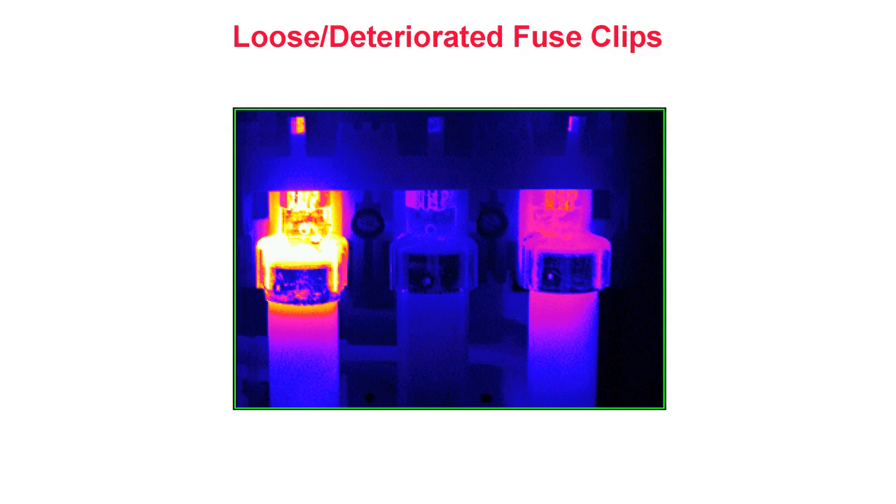Loose or deteriorated fuse clips. In this thermogram of a low voltage disconnect switch, we see excess localized heating caused by loose or deteriorated fuse clips on the left and right fuses. This problem is common to low voltage devices and can lead to an unscheduled outage. Here, early detection allows for a timely repair and also prevents damage caused by long-term heating of the switch components. With thermography, this information is gathered in seconds and does not require contact with the energized circuit.